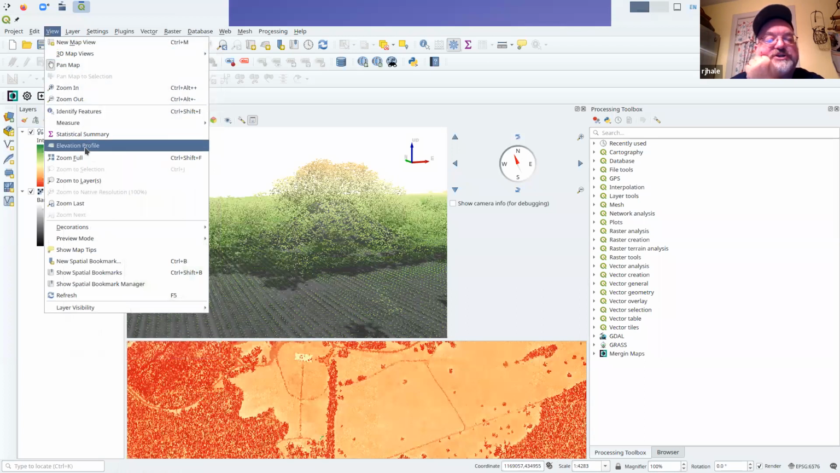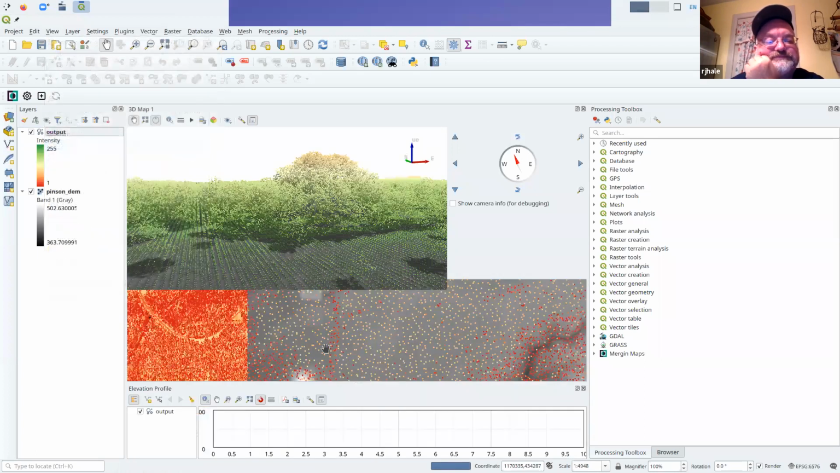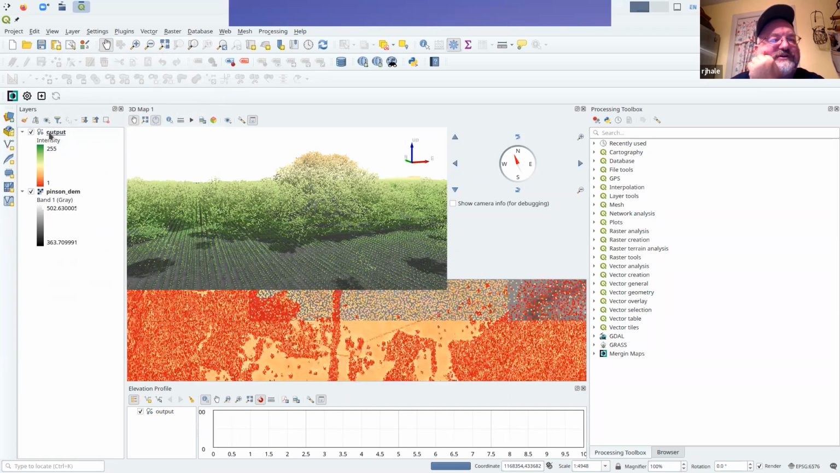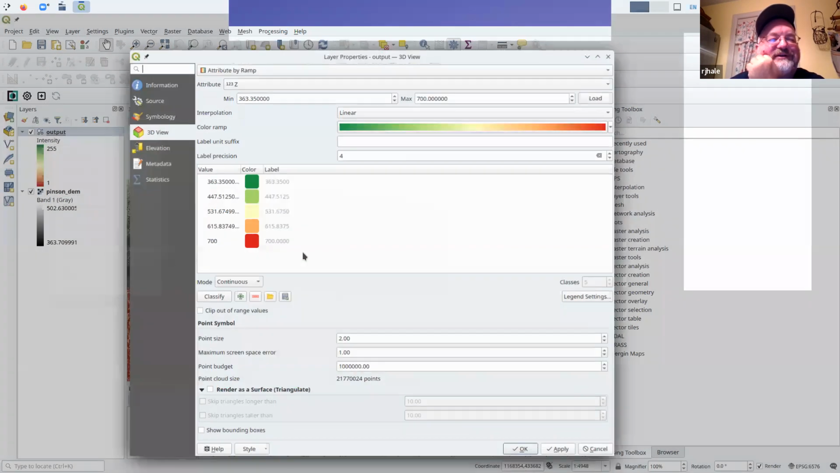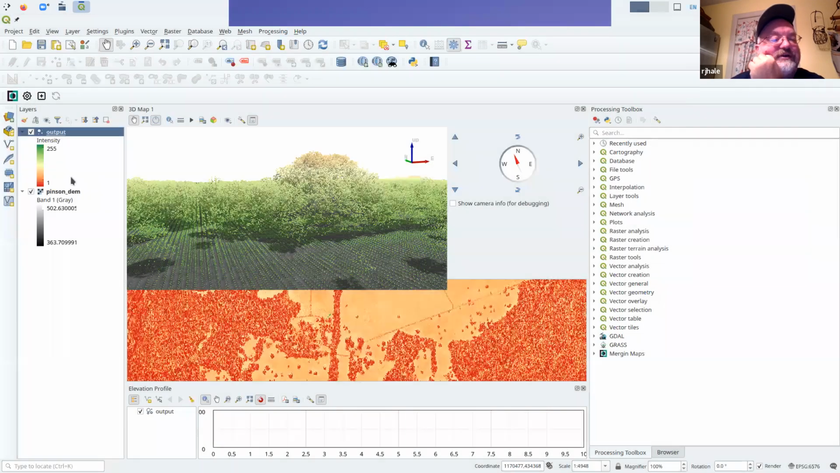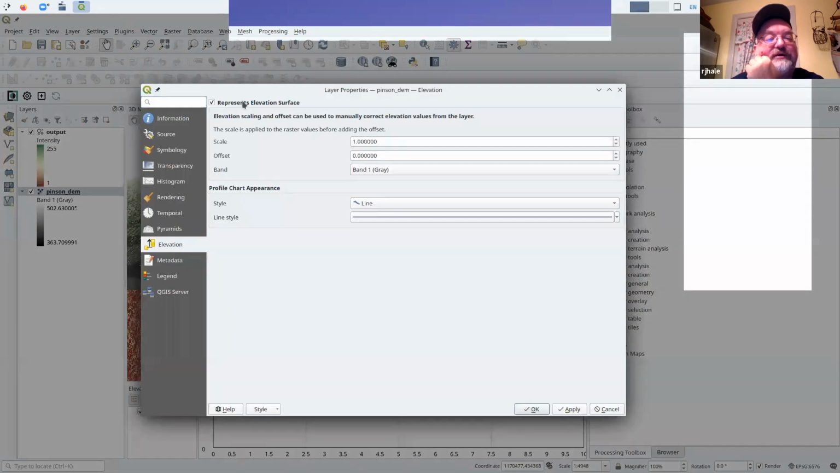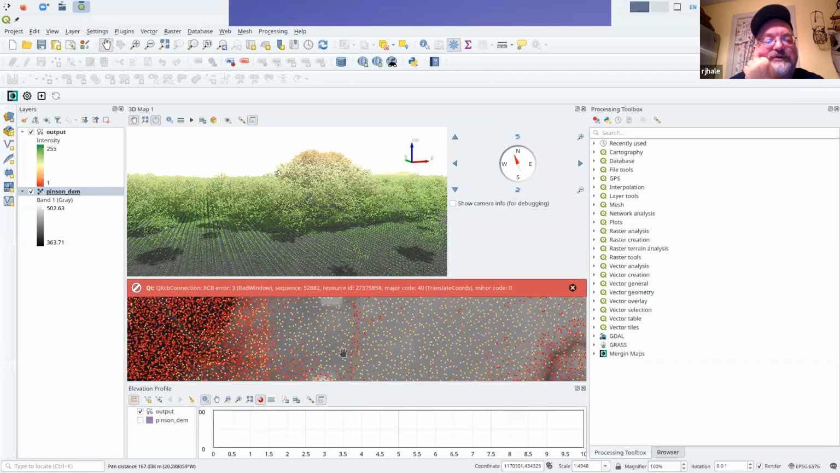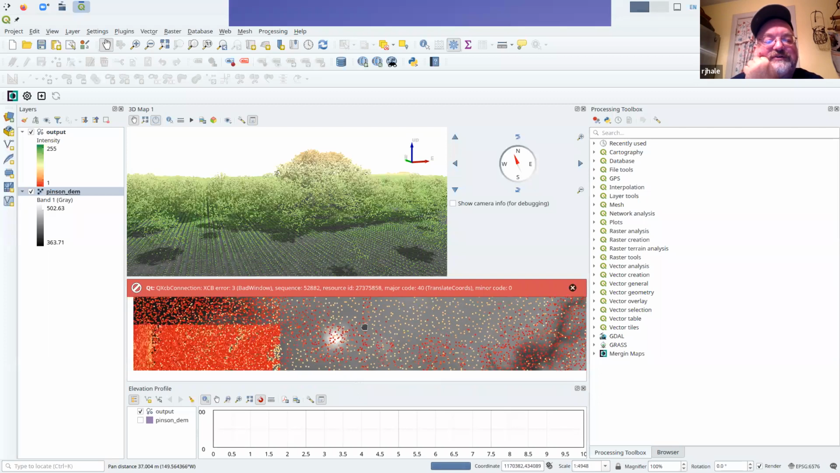I want to view the elevation profile. Come on, this is going to be the piece de resistance if this works. I again want to look at that. I want to look at the elevation profile for here to make it an area. Oh boy, let's see if this works.